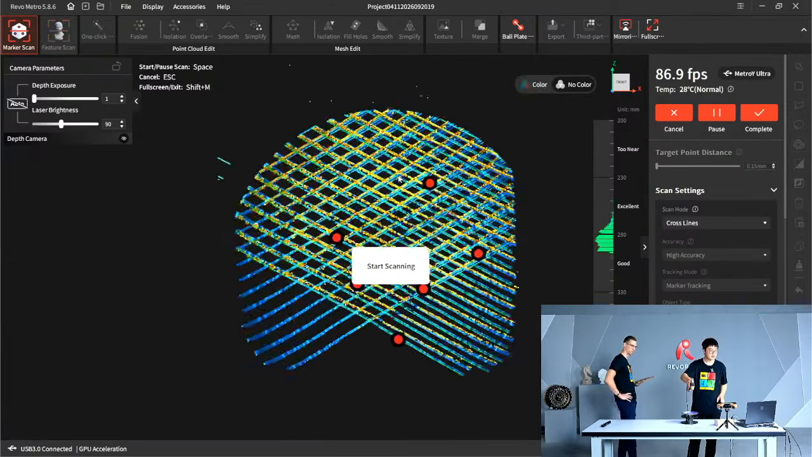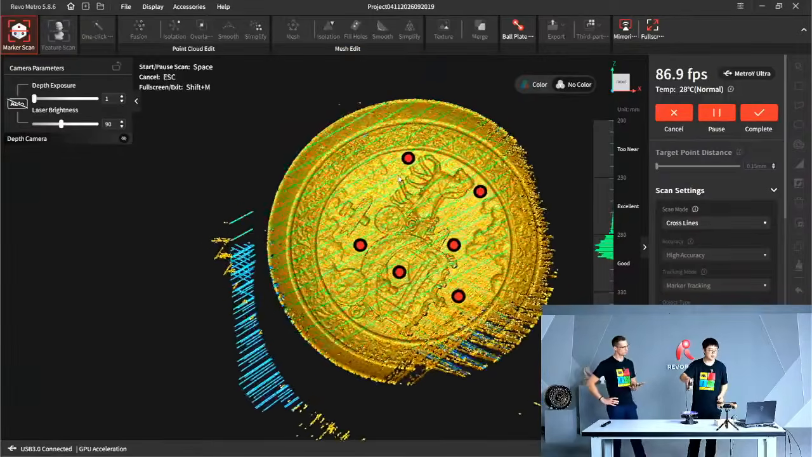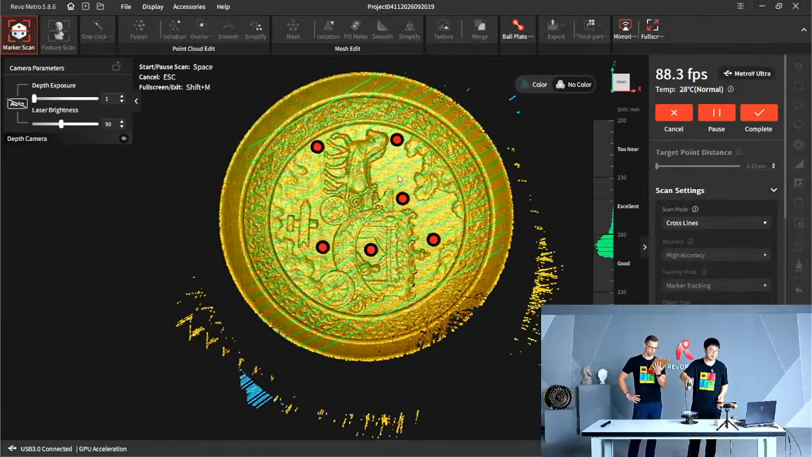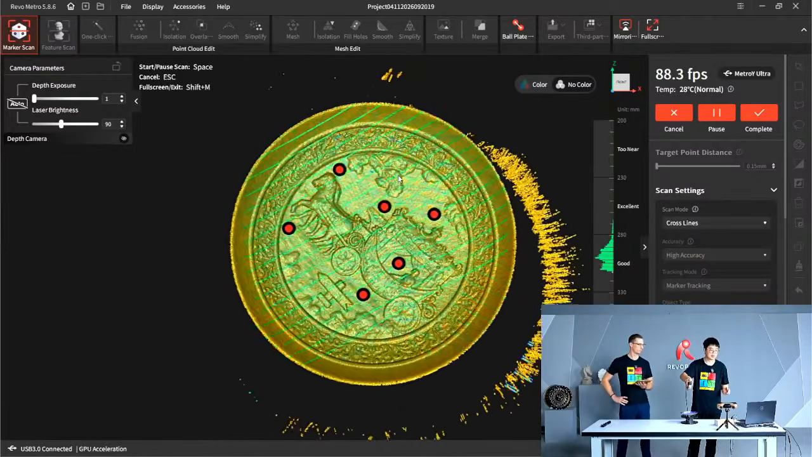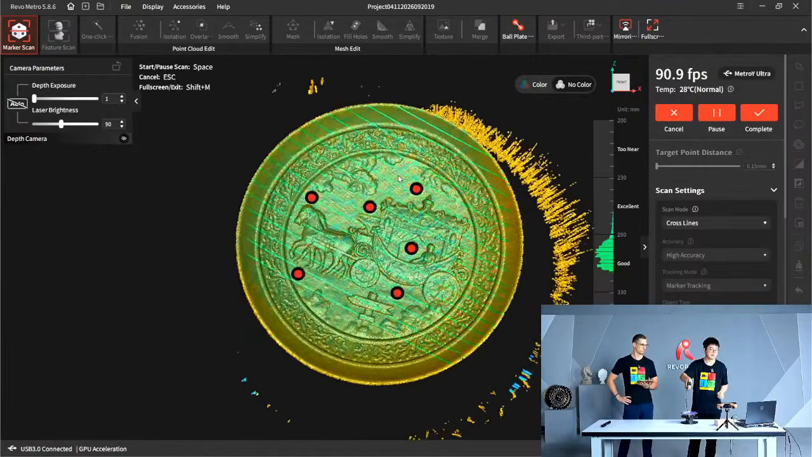And now as you can see, it turns blue much slower. That's the price of setting the target point distance lower. It's going to take longer to scan a certain area.